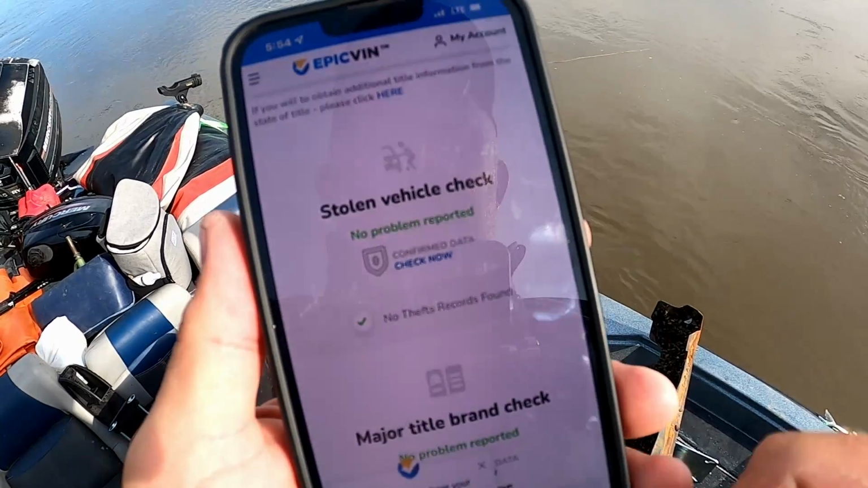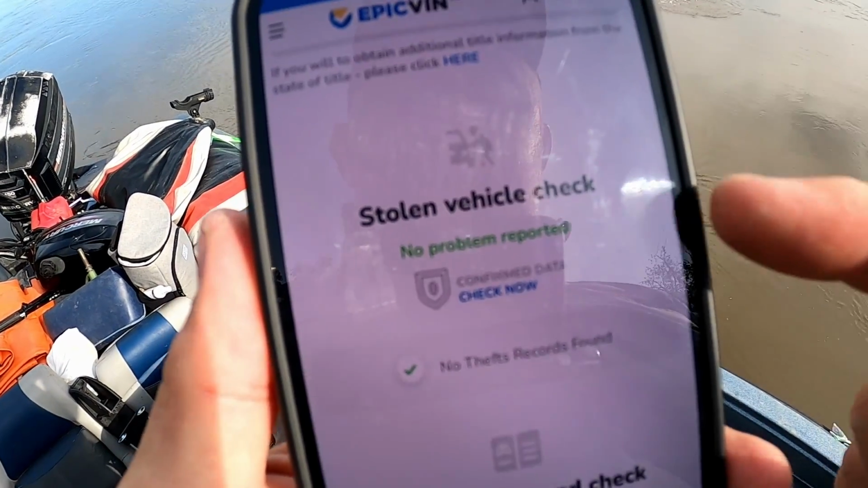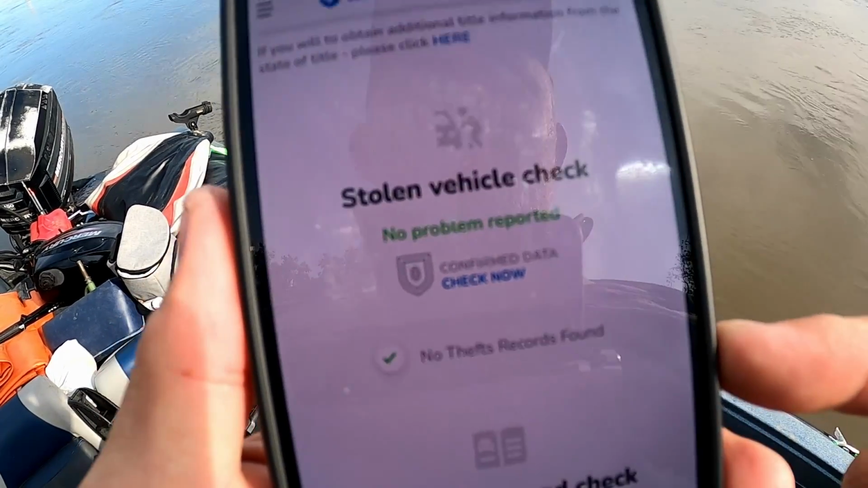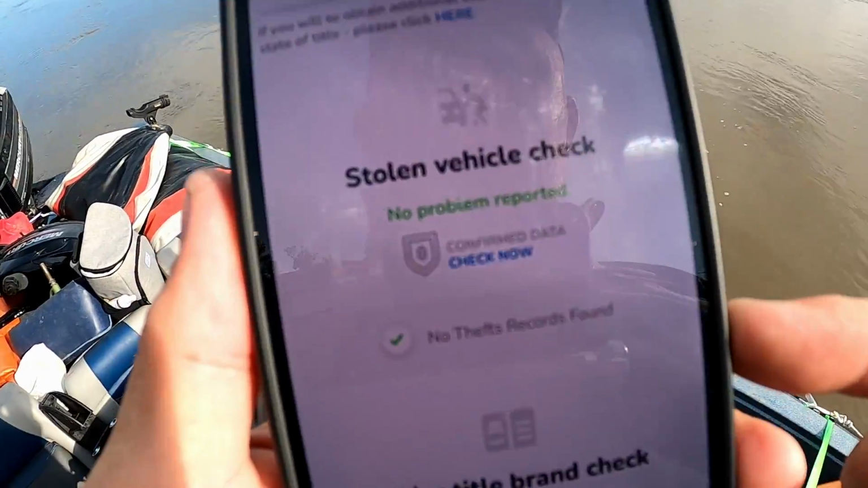Another really cool thing about Epic VIN is it says right there, stolen vehicle check. It says this vehicle was not stolen. So that's kind of weird why it's in the river, but it wasn't stolen. Could be insurance fraud, could be something else. We just don't know, but we'll let the cops know about that.